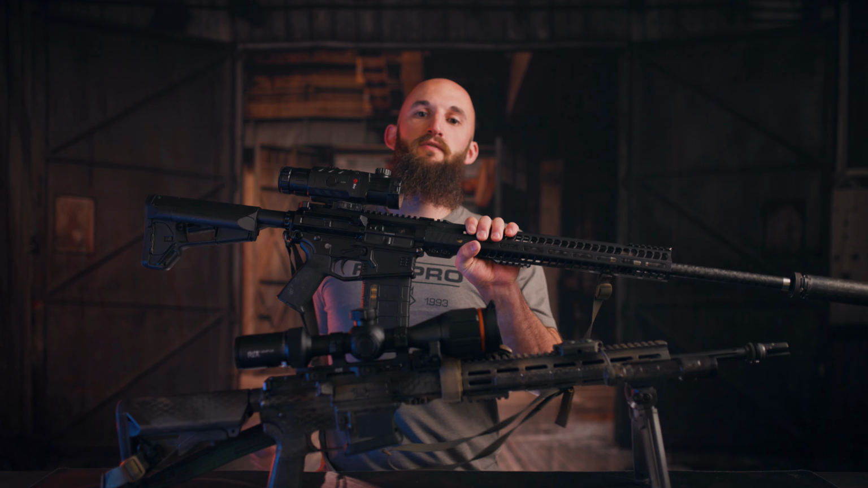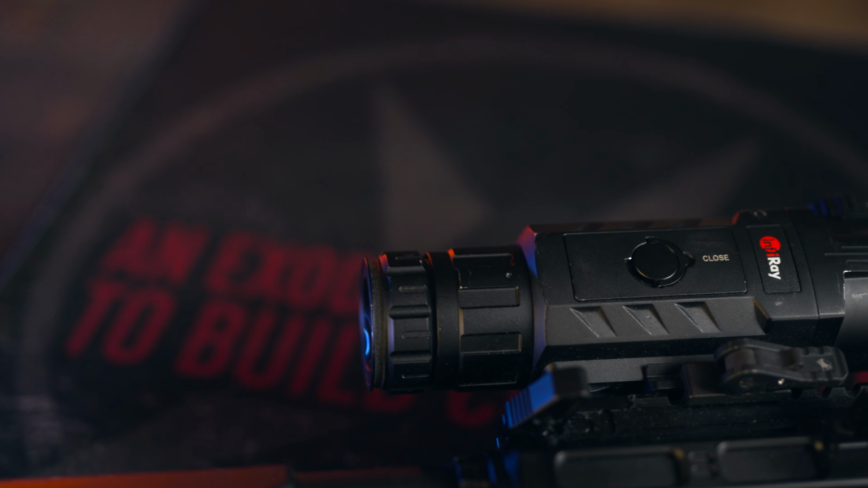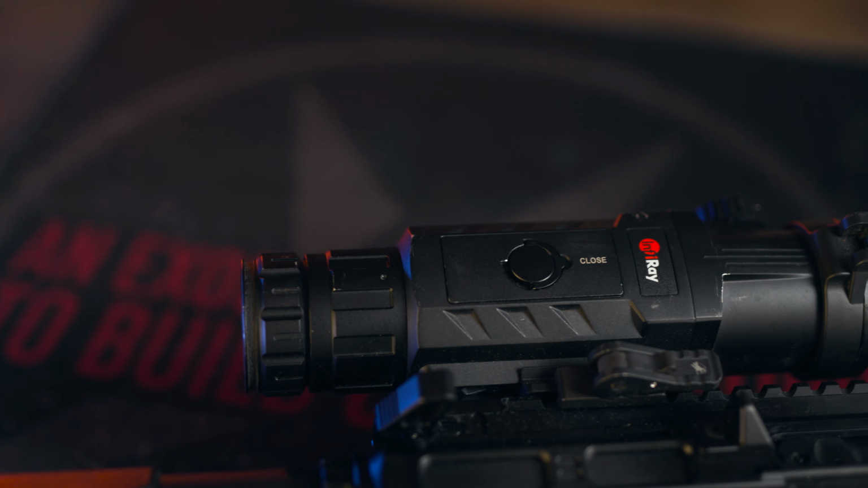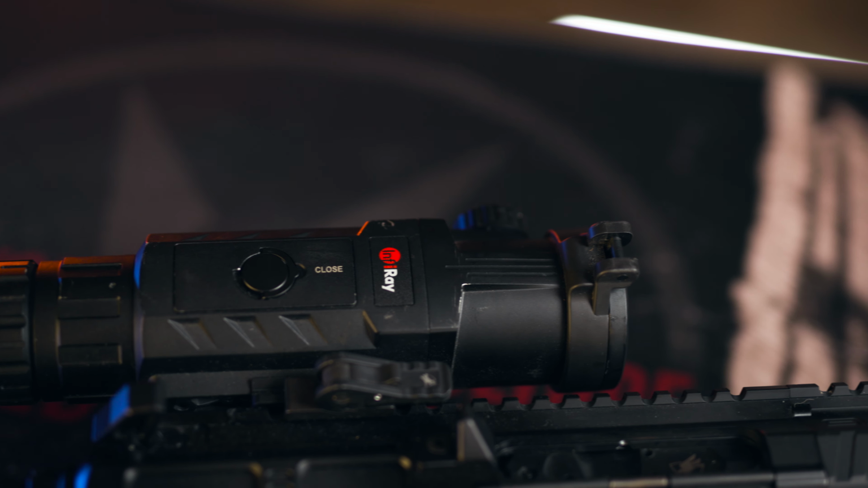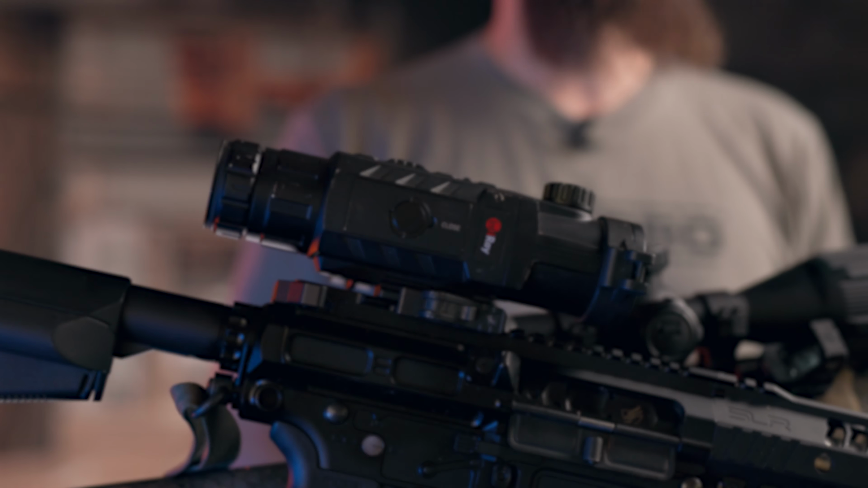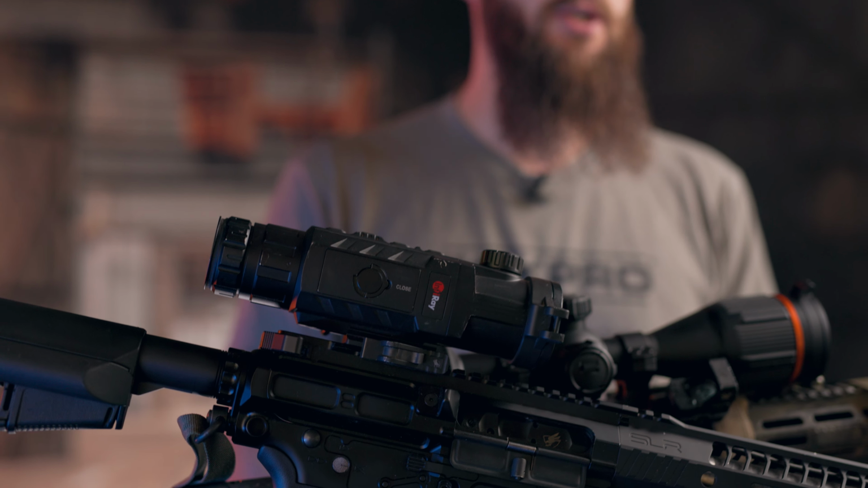The unit I have to compare the L6 against is the Infrared Outdoor RH50 V1. Bear in mind, at this point in time, iRay USA dropped a whole group of updated optics, including an RH50 V2 at SHOT Show a week or so ago. These newer optics have much better feature sets and likely better image quality too.